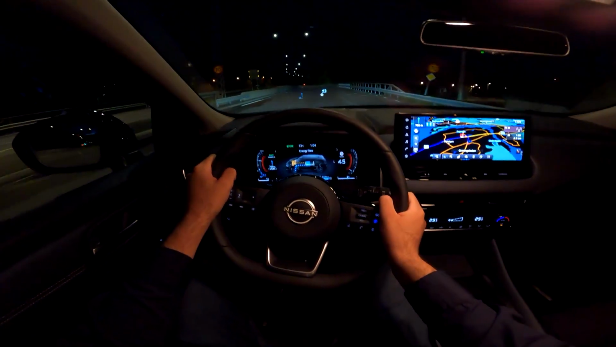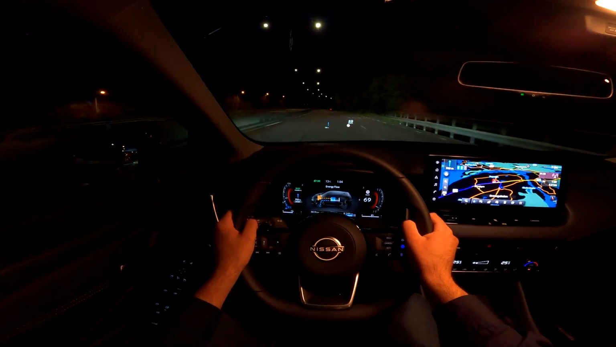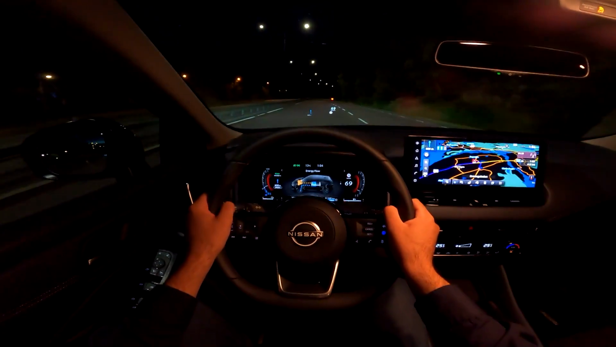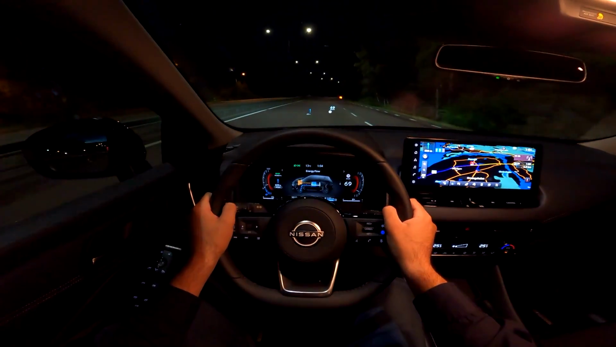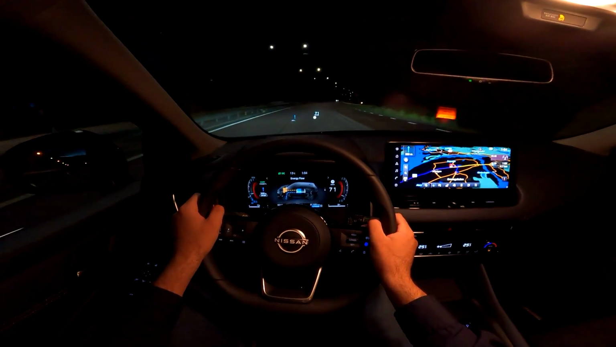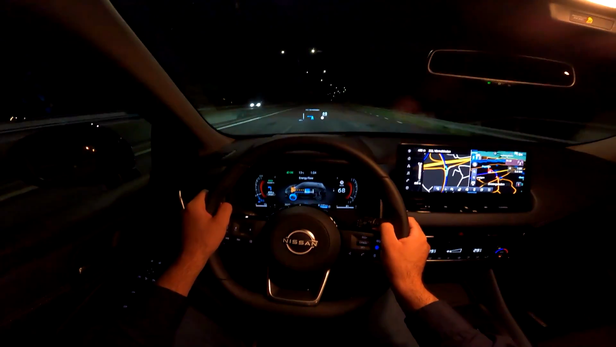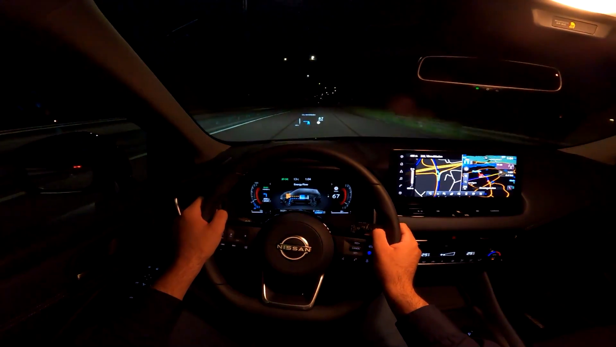Now we have 70. So very smooth drive at 70 kilometers per hour, which is the current speed limit here.